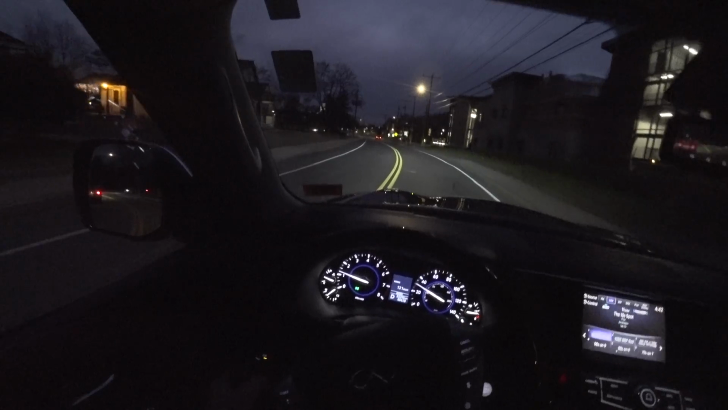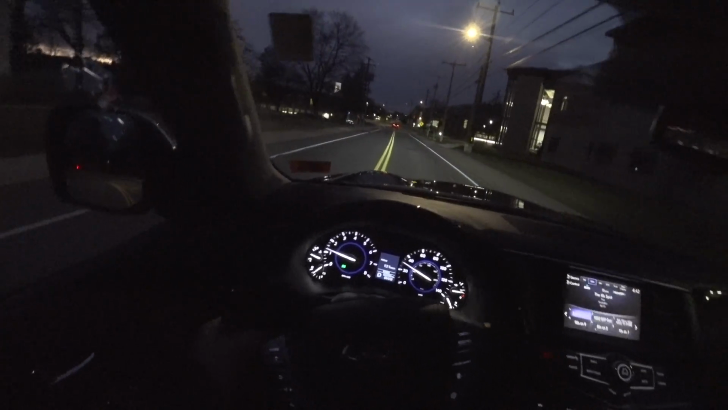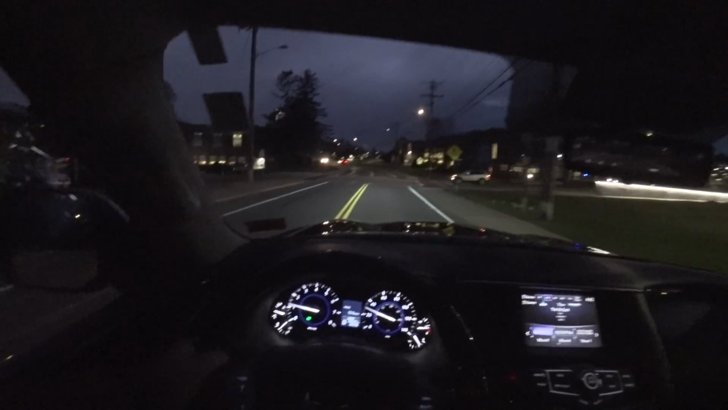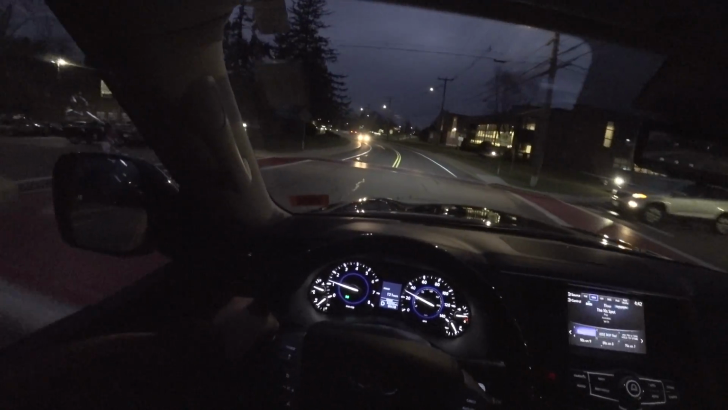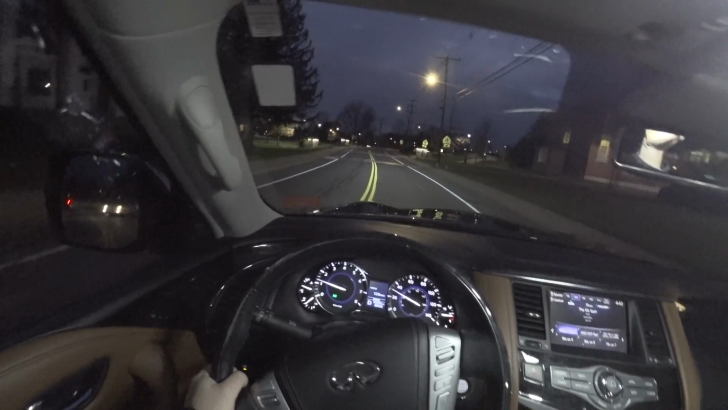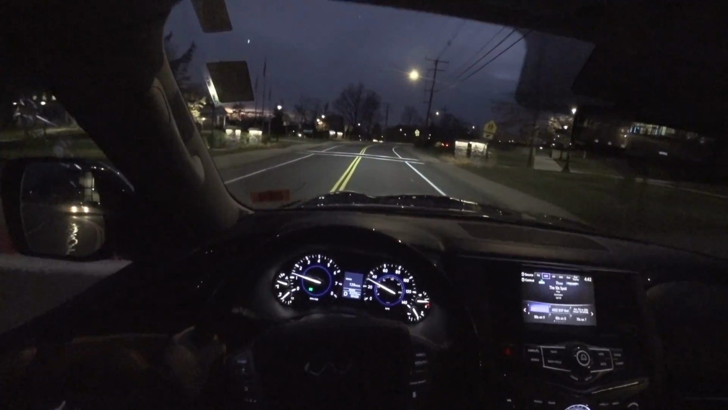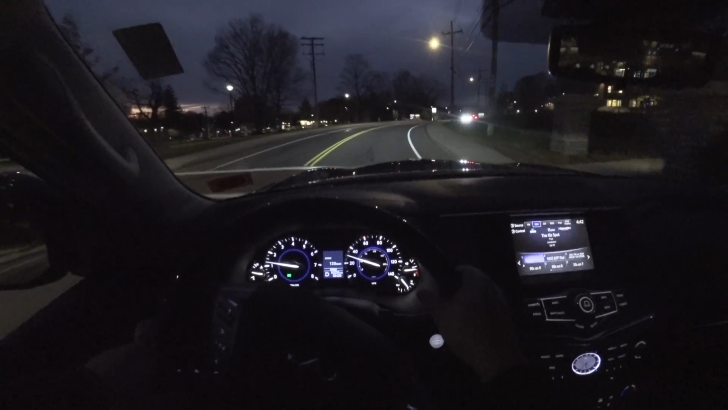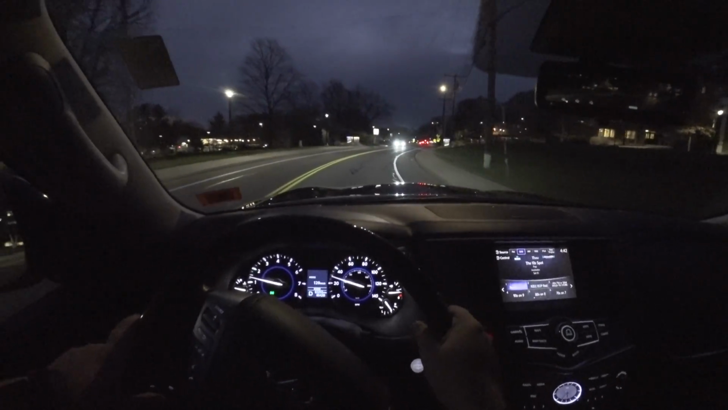So this one's Hermosa Blue over saddle. Again, interior lighting. I don't know what I just did. Oh, I just turned it into door. Interior, yeah, saddle's bright. Saddle is a gorgeous color for an interior.